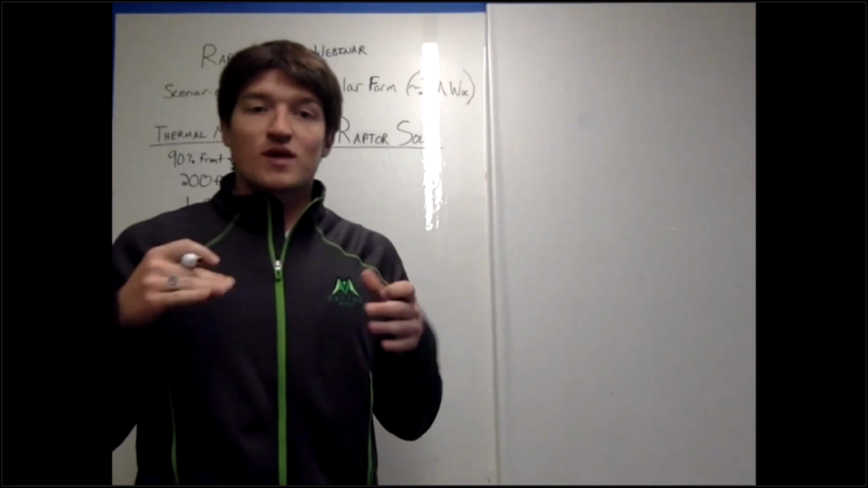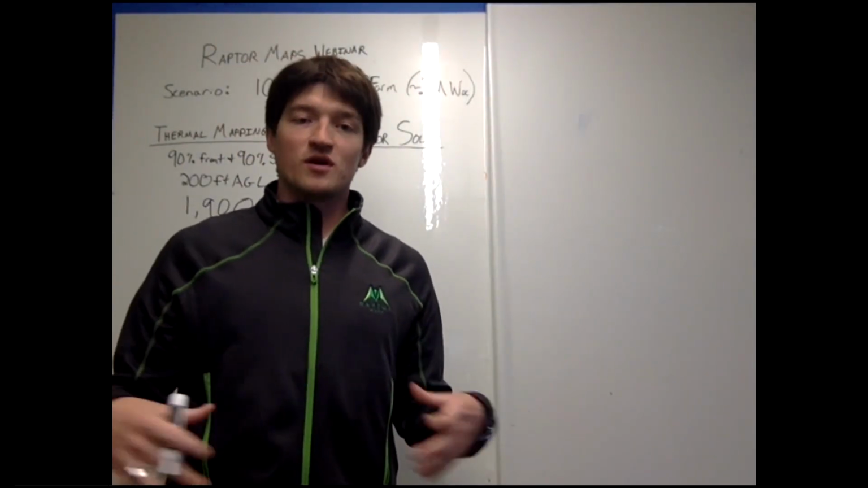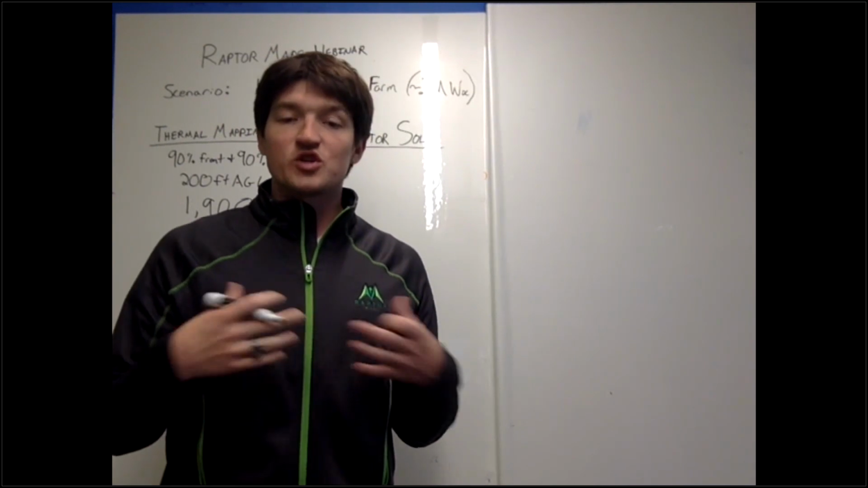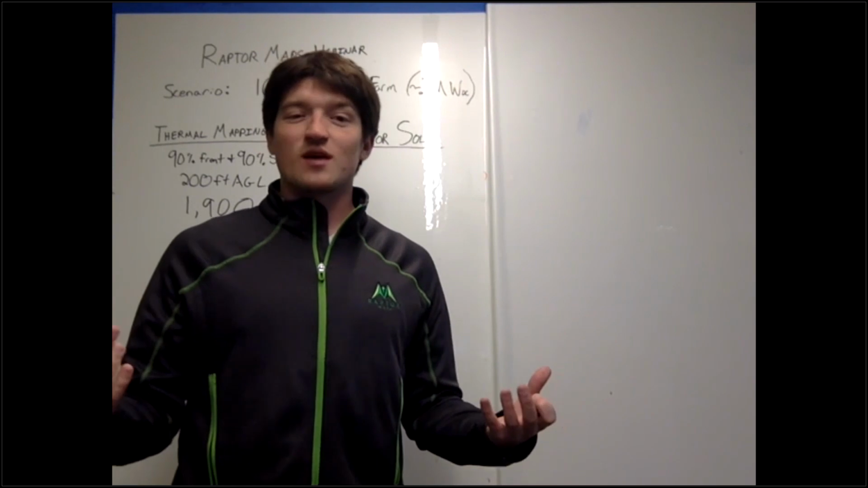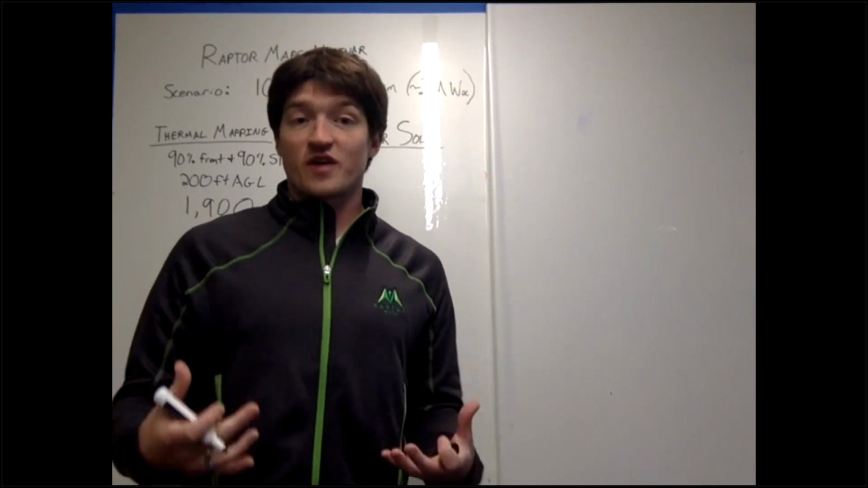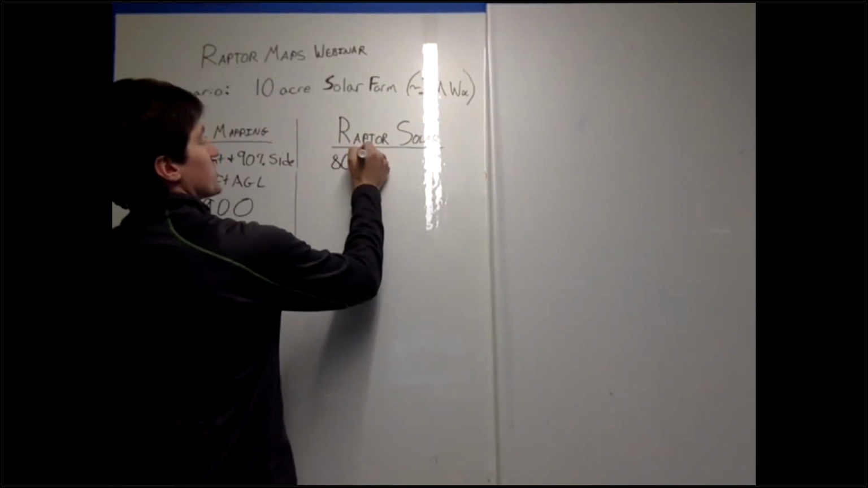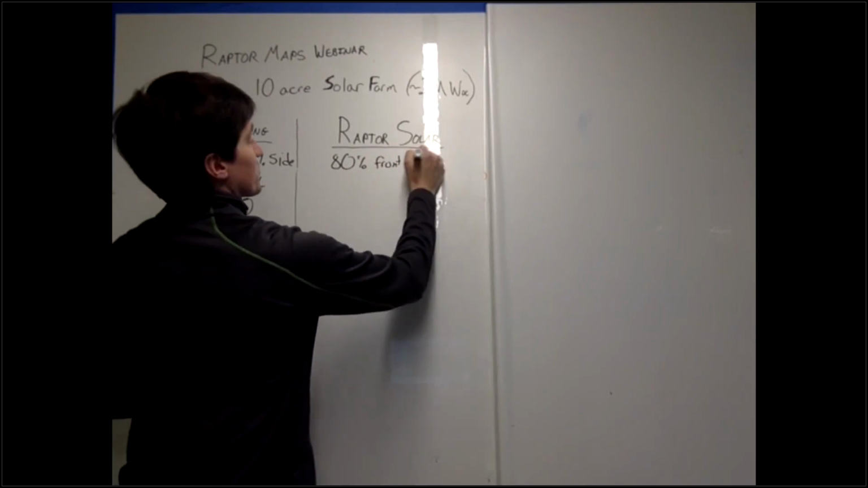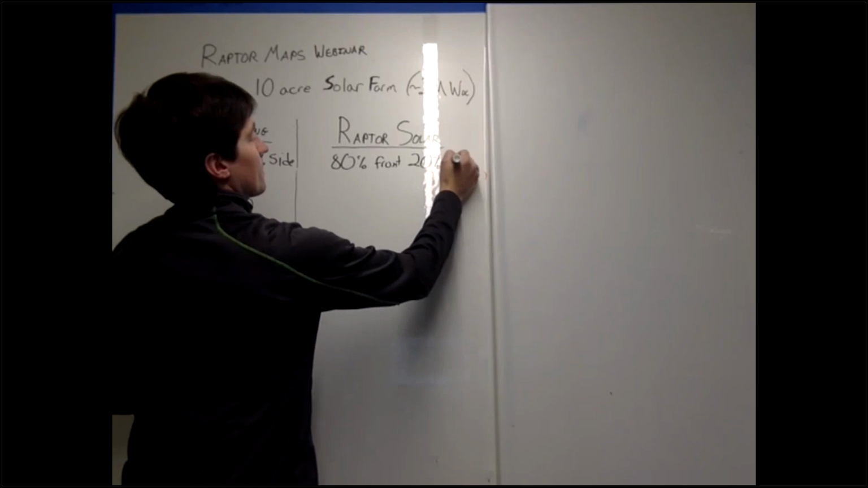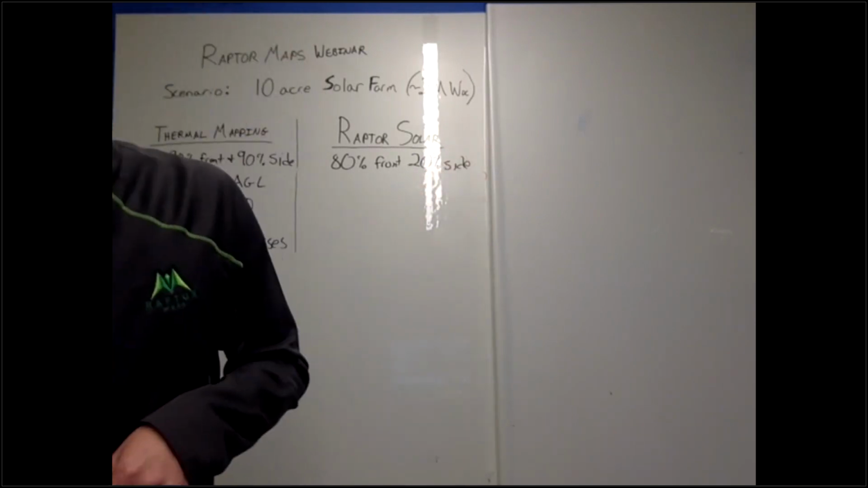Now, if we talk about Raptor Solar, we do processing very differently. So we don't make that normal map. We automatically detect defects in single images. So we don't need those same requirements, which lets us go a lot faster. So for Raptor Solar, the best we found, the sweet spot, is around 80% front lap and 20% side lap. So that 20% is going to save us a ton of time.